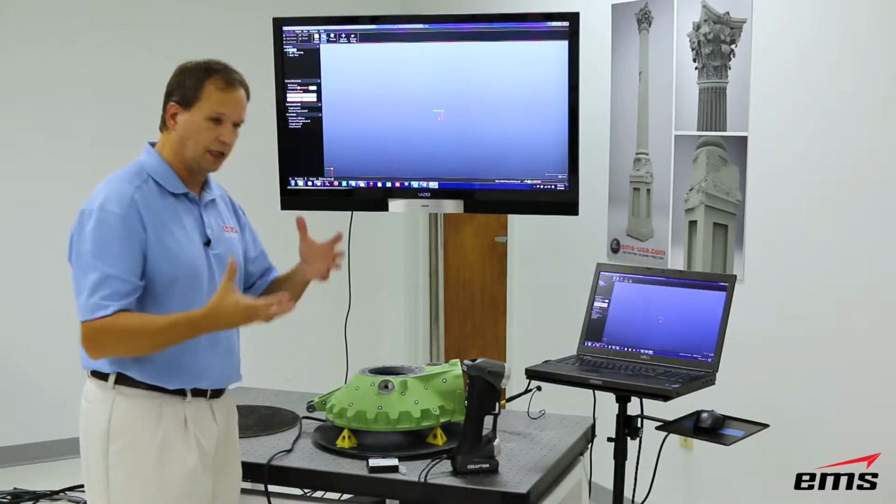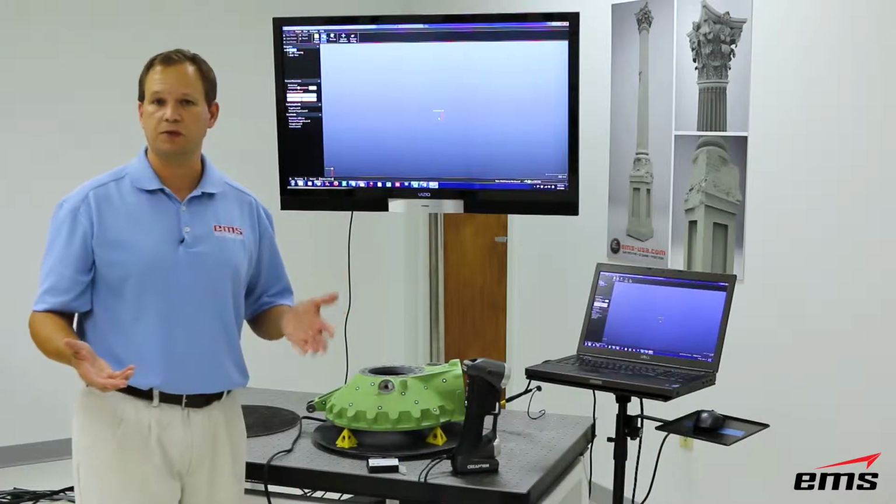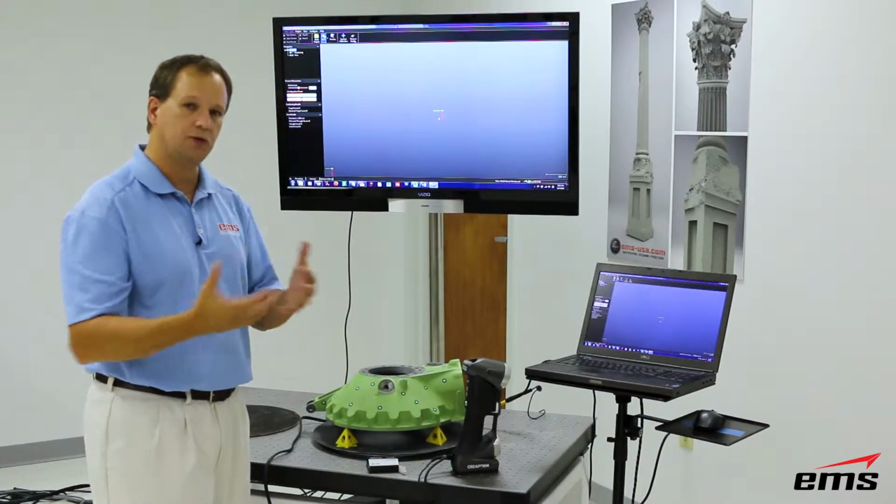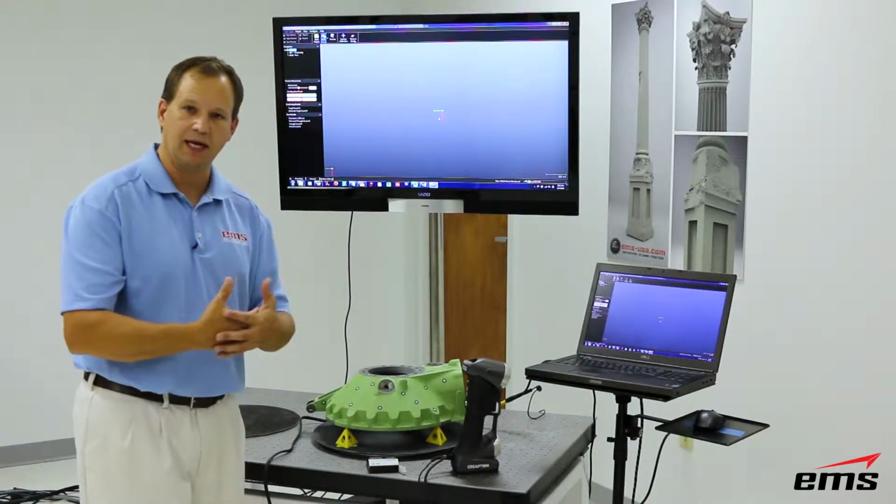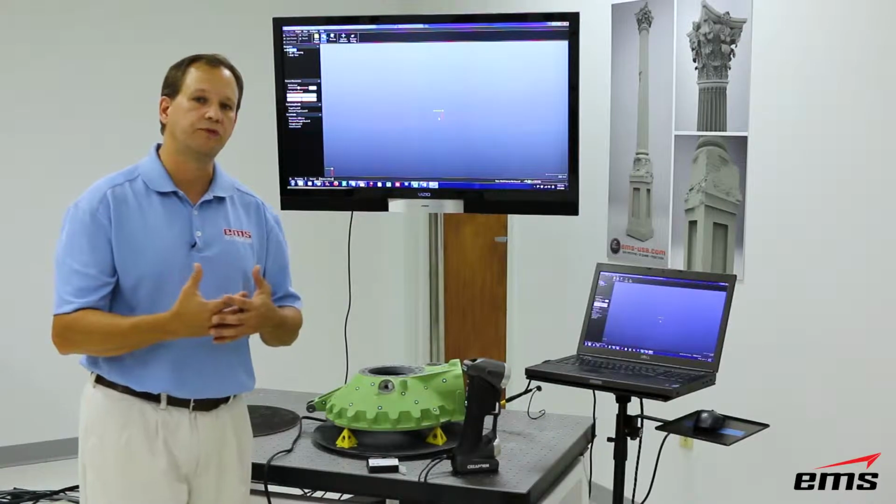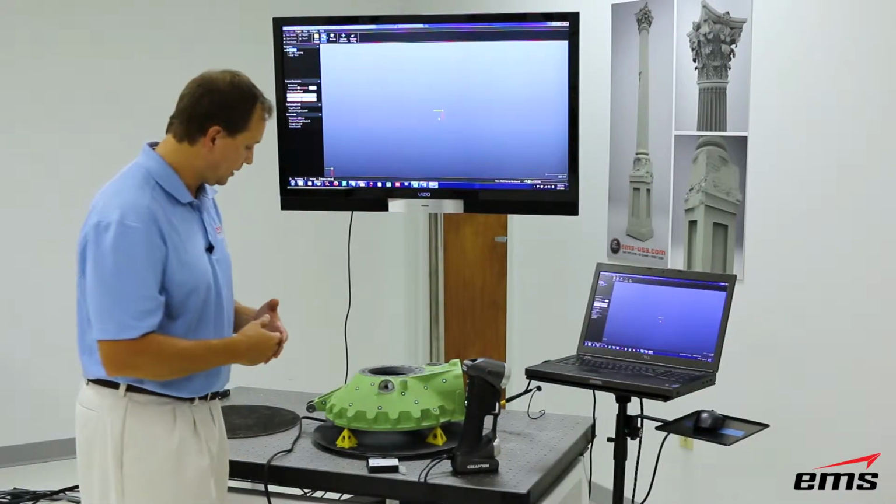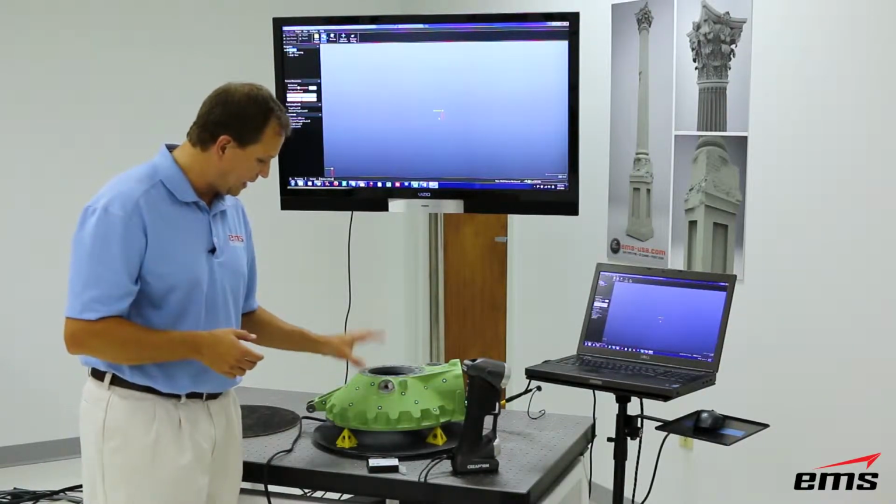The other thing is targets improve accuracy. Even scanners that don't require targets, most people end up using targets with them anyways because they'll improve accuracy. If you're just doing geometry-based alignment, which is basically take a scan, take another scan, line them up, there's more room for error in those alignment processes, and the more you scan, the more error you can get. So targets are really a good thing, and they come in different formats.